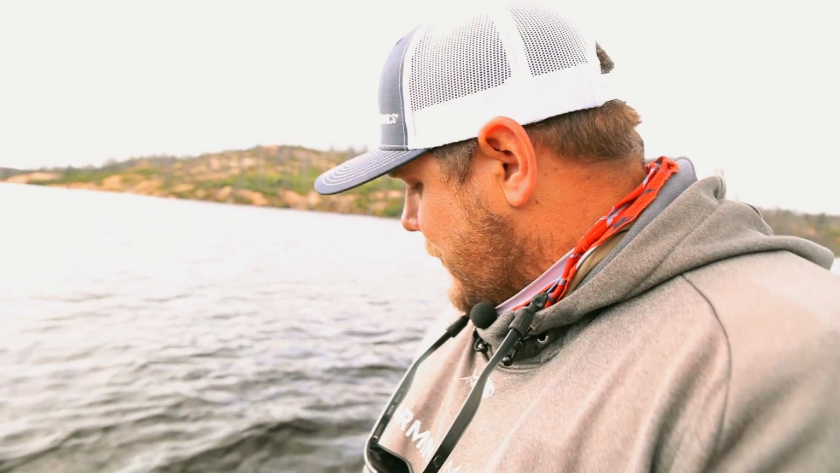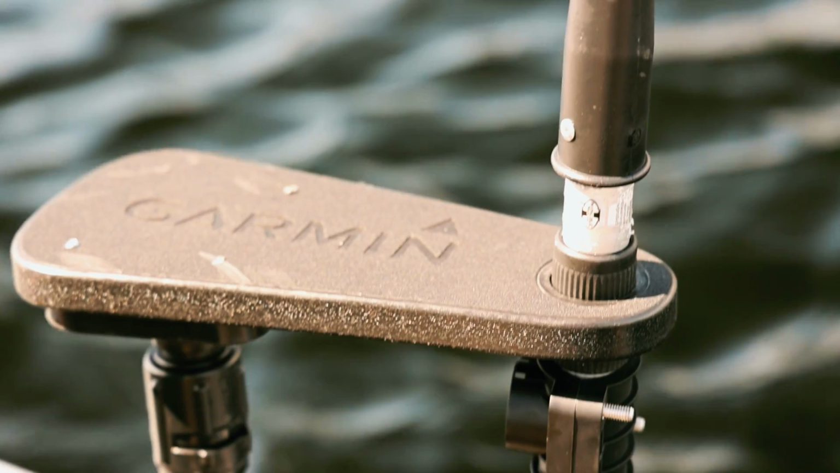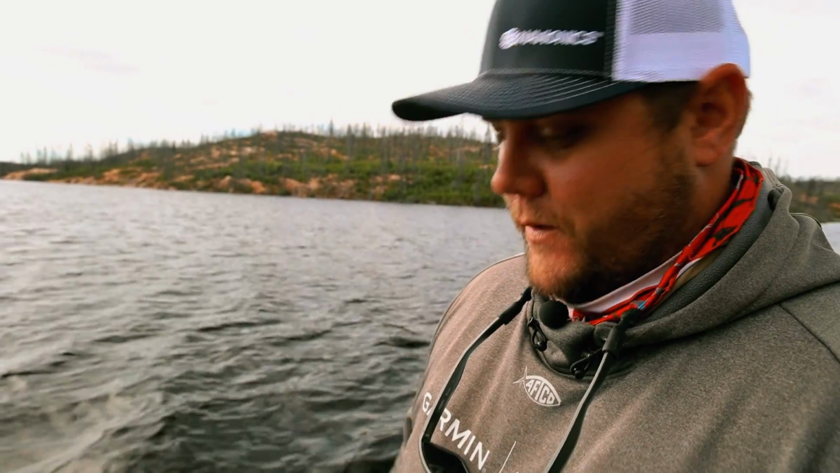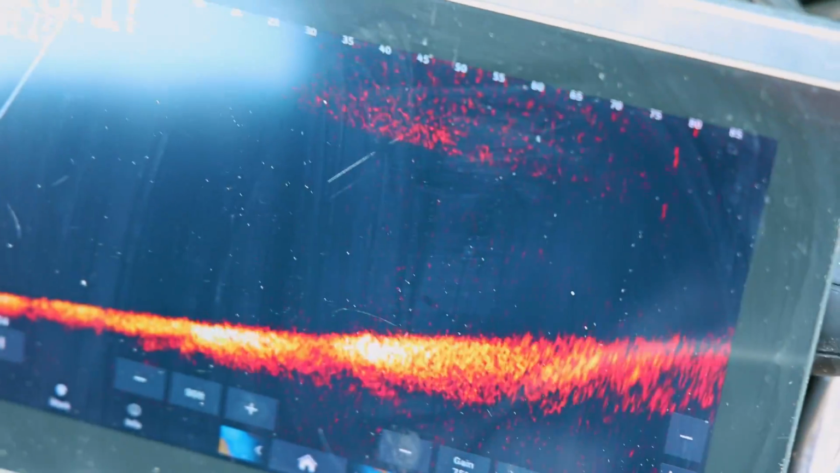We lost the LiveScope pole that we really needed, but we've kind of rigged something up here. I've got some LiveScope brackets and some kind of a dock pole system here, and it's a little bit wobbly, but we're making do and we're catching some fish with it. It's working, dude. Here he comes. He's gonna eat it. Oh, he missed it.